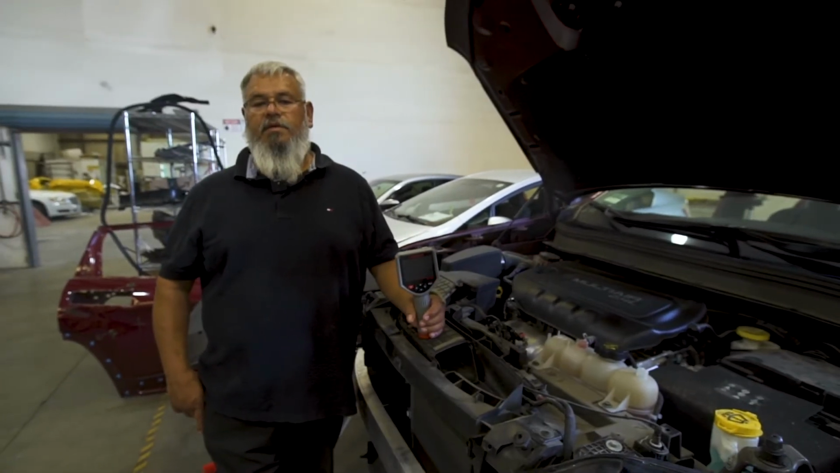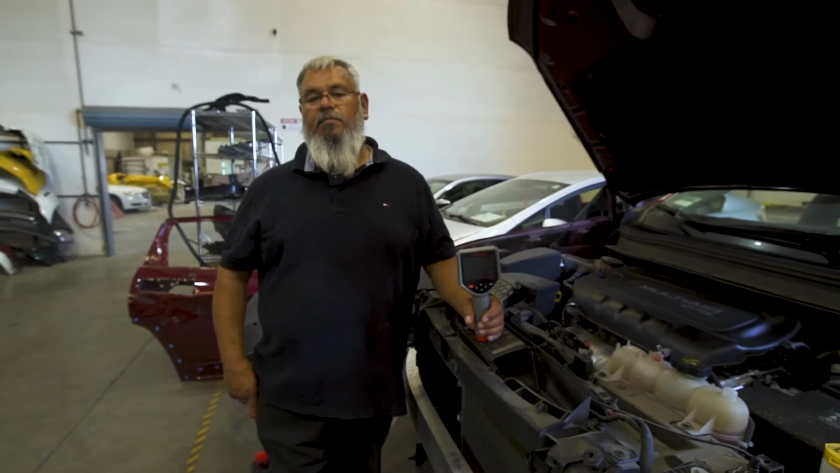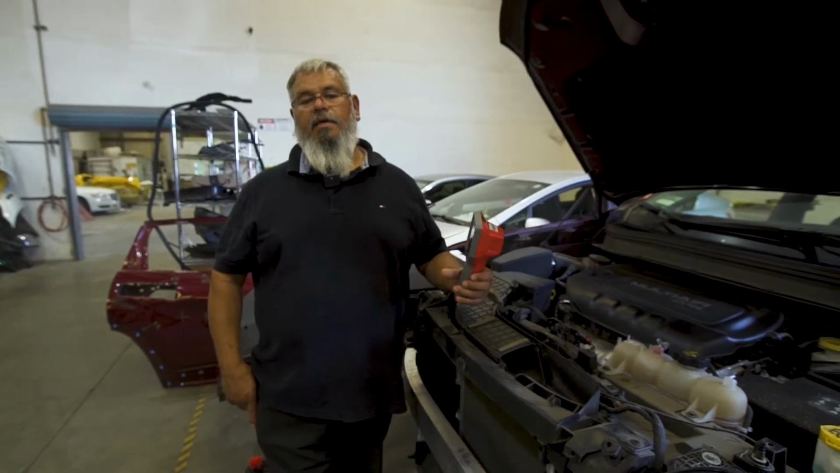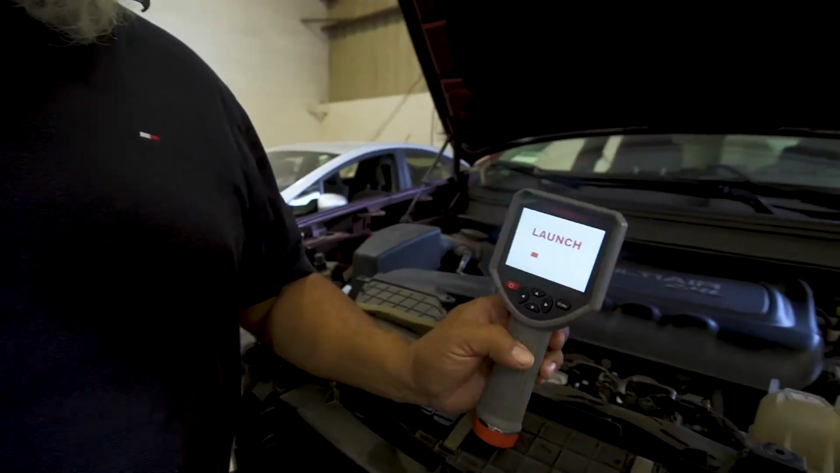Here is the structure of the TIT-202. It's a 3.5-inch screen. The keyboard is user-friendly, and the camera can save up to 20,000 pictures.